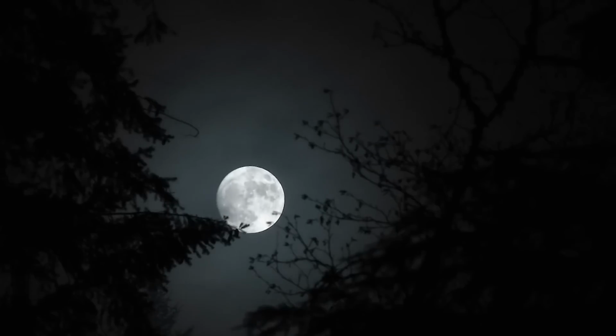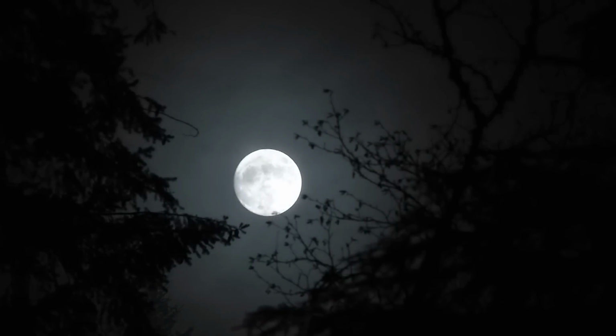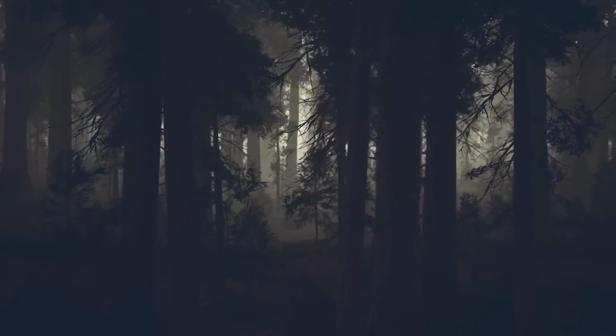Jersey Devil. In the darkness of the night, something mysterious happened, caught on camera. It was so dark that you couldn't see much. Trees looked like dark shapes and the sky was also very dark. Out of nowhere, a strange creature appeared.